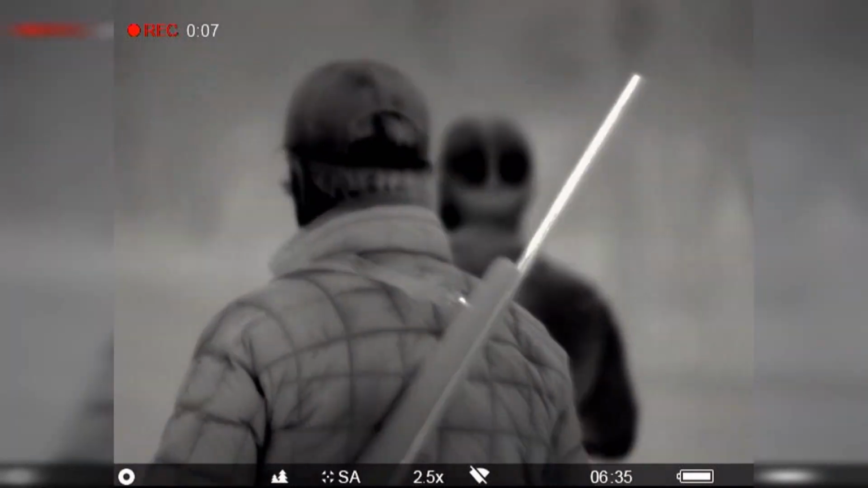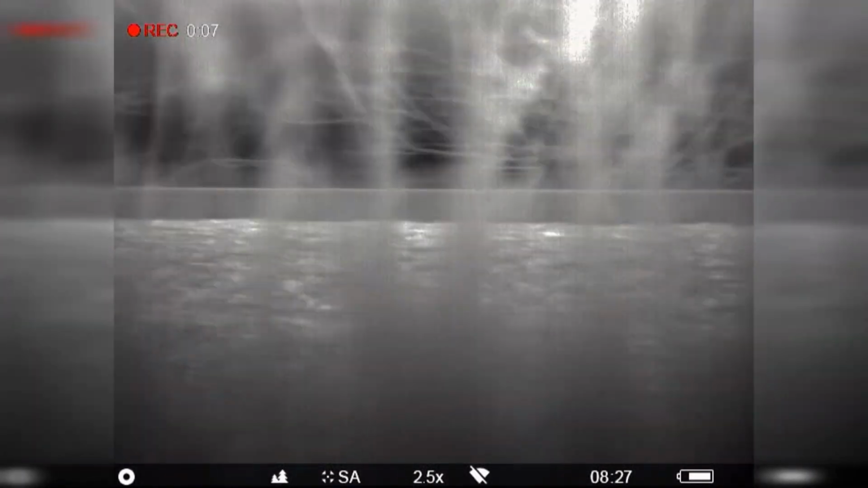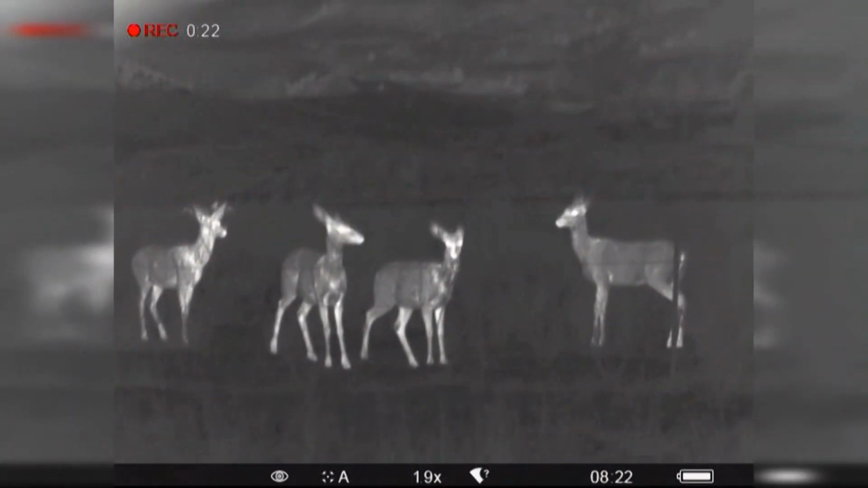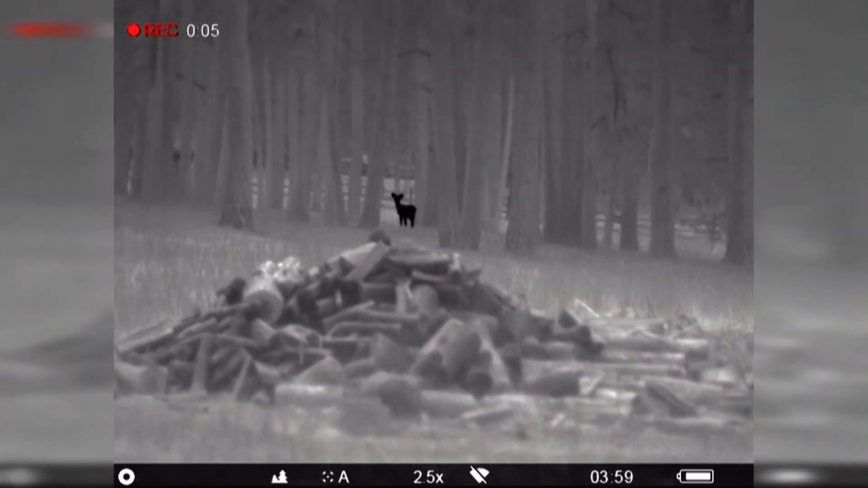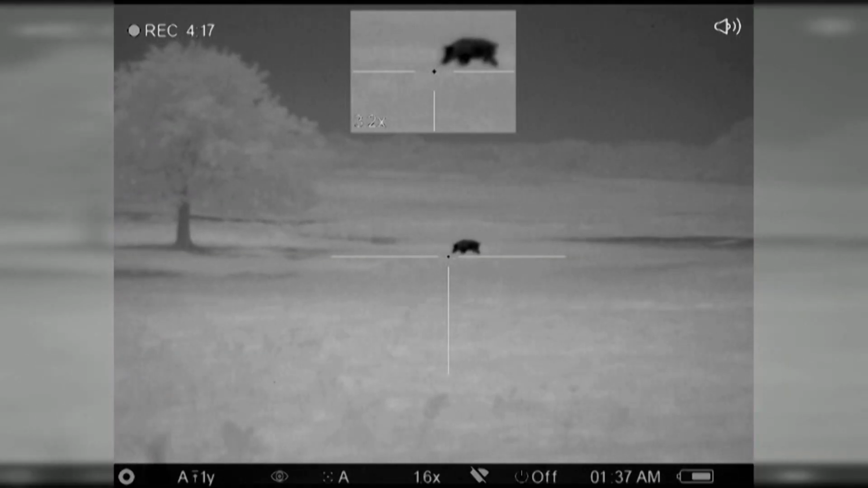About a 300-400 yard walk we got down here. Of course, the pigs kept moving. Think about pigs, they're always on the move. That's one of the ways you can tell the difference between pigs and other critters, using the thermal. Most critters are real slow in their movements, they're not moving much at all. Pigs are just kind of always on the move at night because they're feeding. This is their active period.